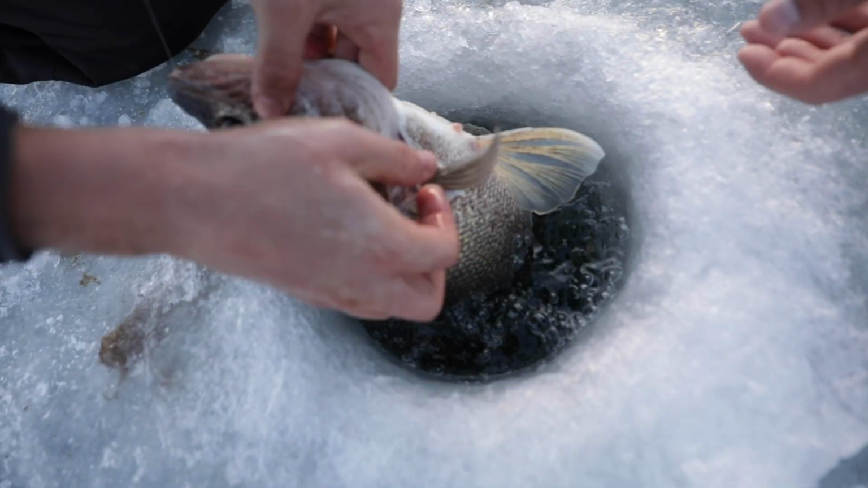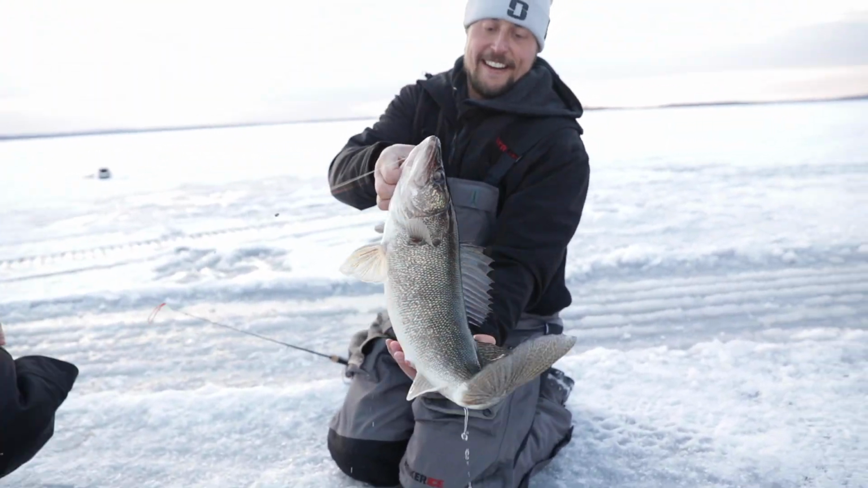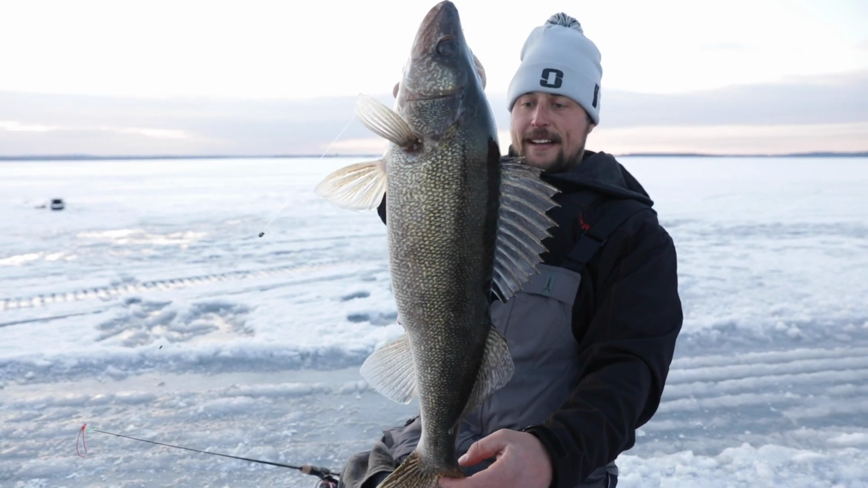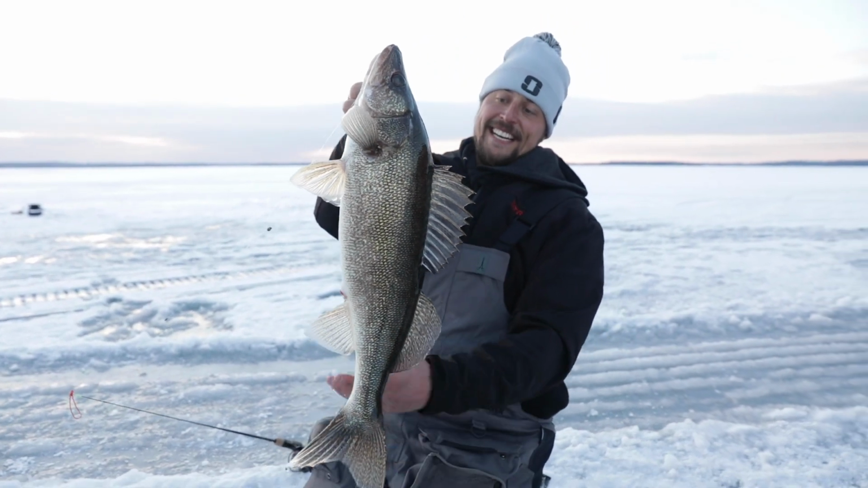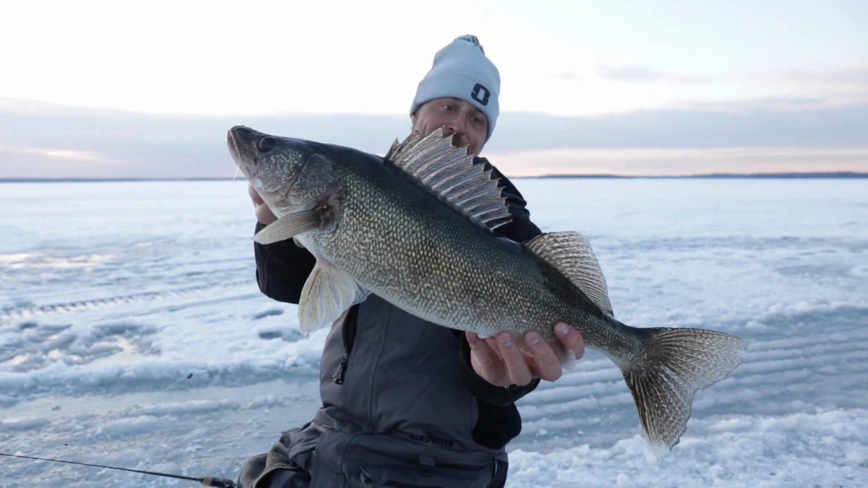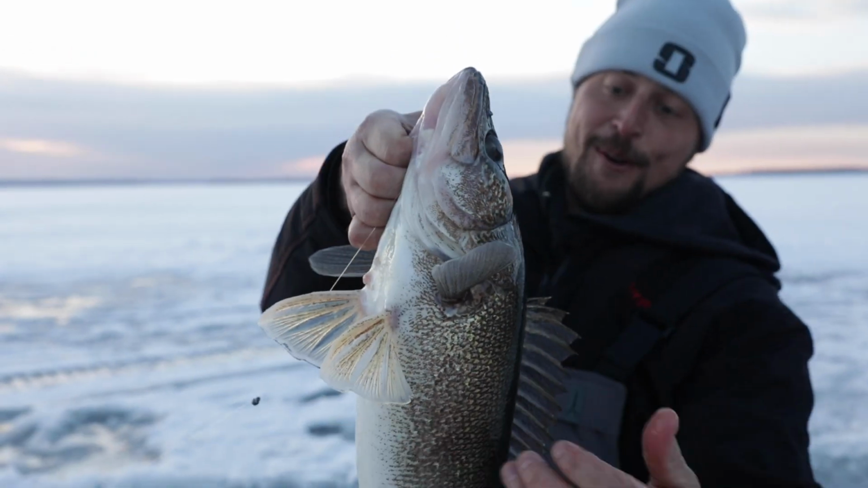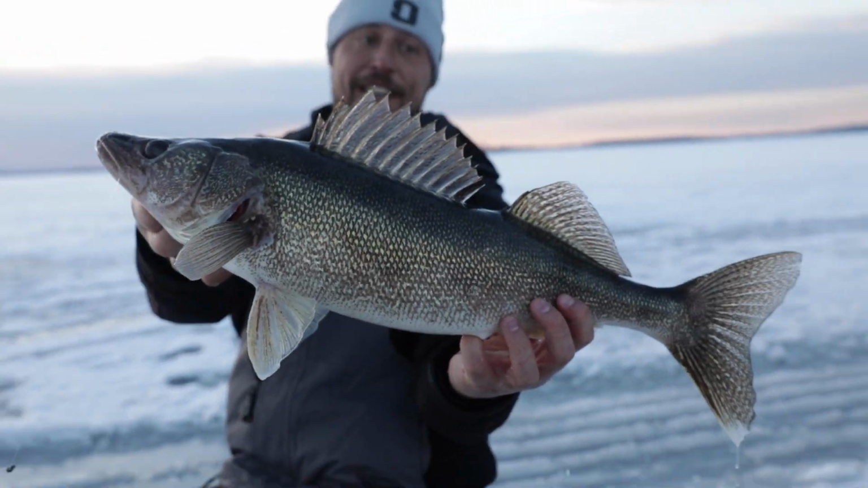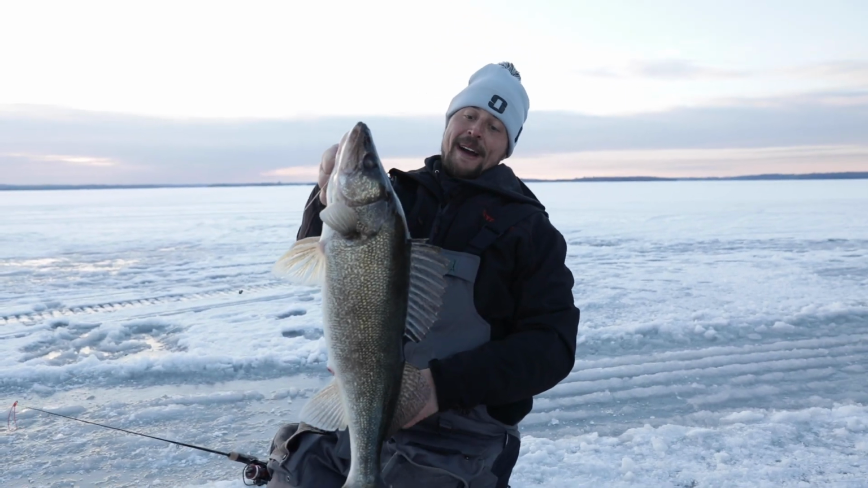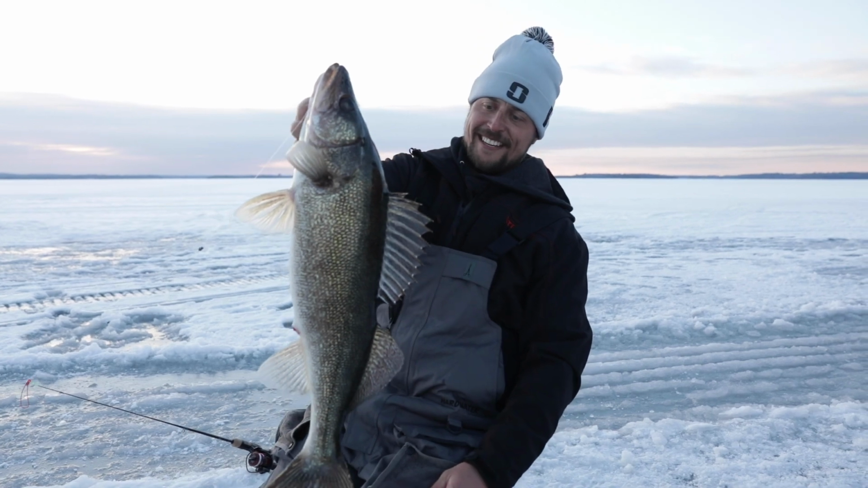That's a big walleye. Look at that, guys. Look at that tanker. That is an absolute tank of a walleye. It doesn't get any more fun than that. She'll go a solid 26, 27 inches. Just look at the forehead on her, the big old belly. She's posing for the camera right there, and that is a way to kickstart your evening bite with a huge early ice walleye.